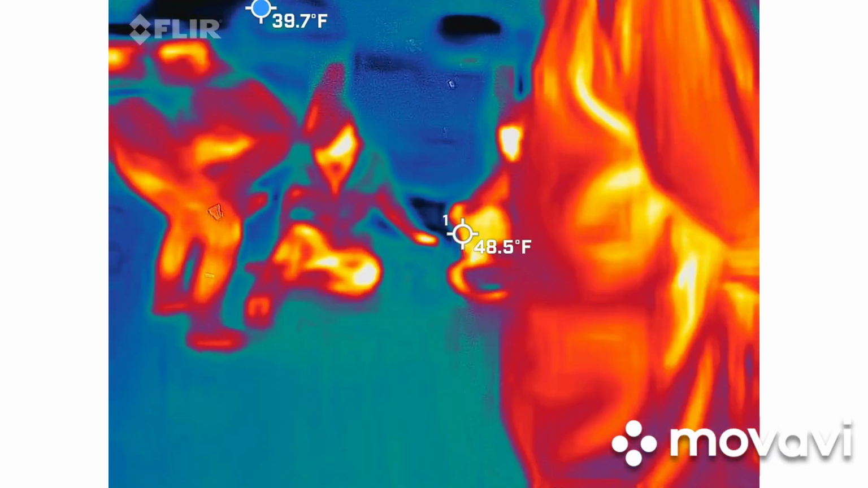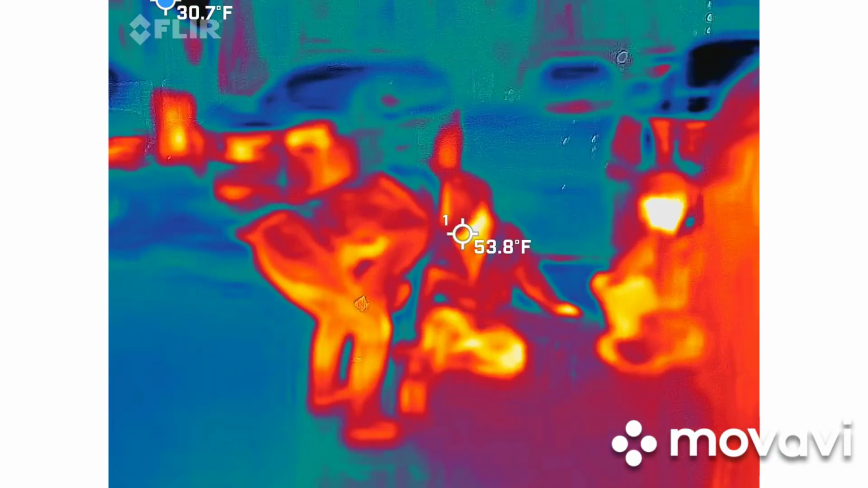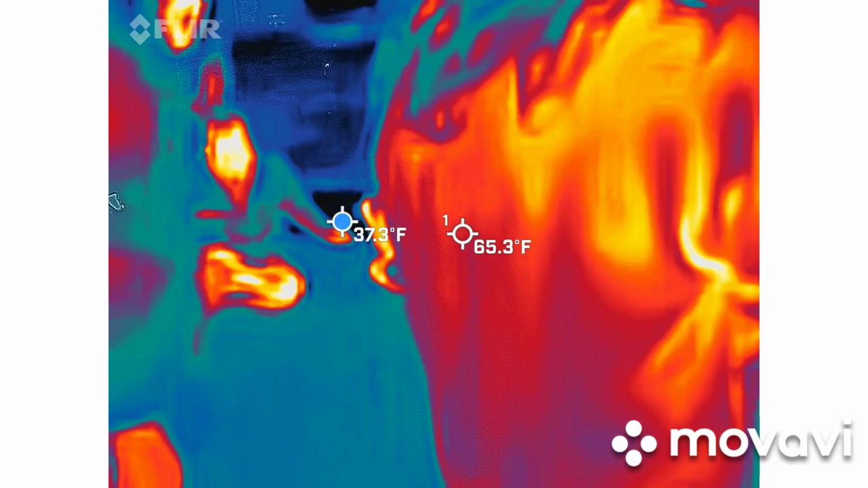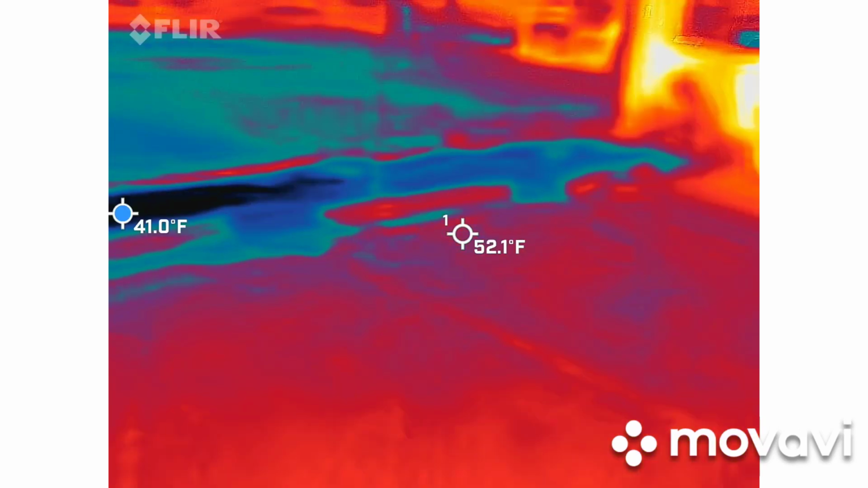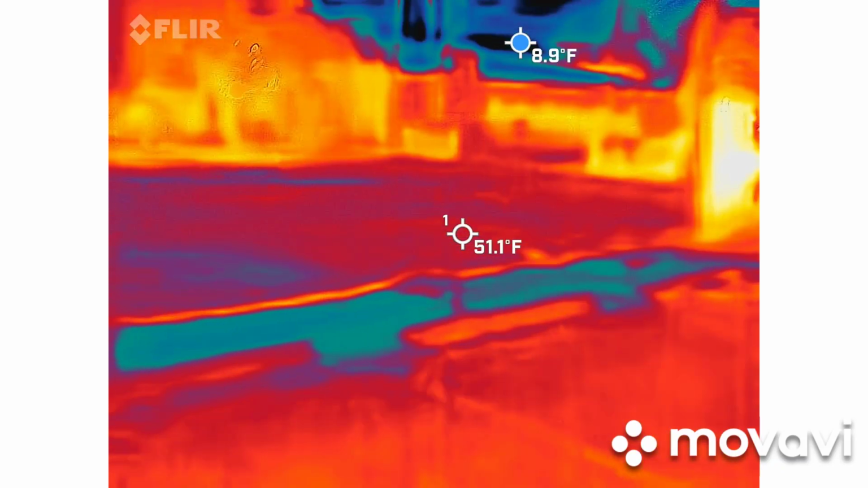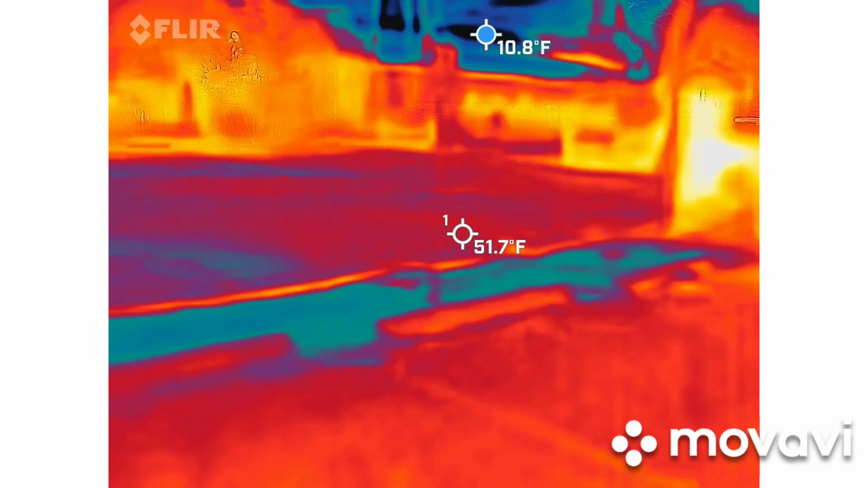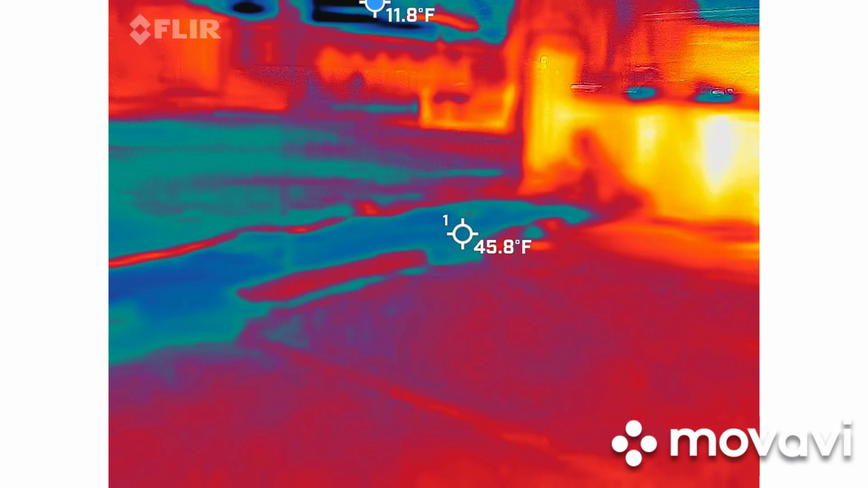Man, that thing's going off still, eh? Yeah. He's yawning so much because of his oxygen. His O2 is not good. That's why his face is white. Yeah, that's why he's yawning so much, because of his oxygen level. Jim? His hand right here. Can you put your other leg out in front of you?